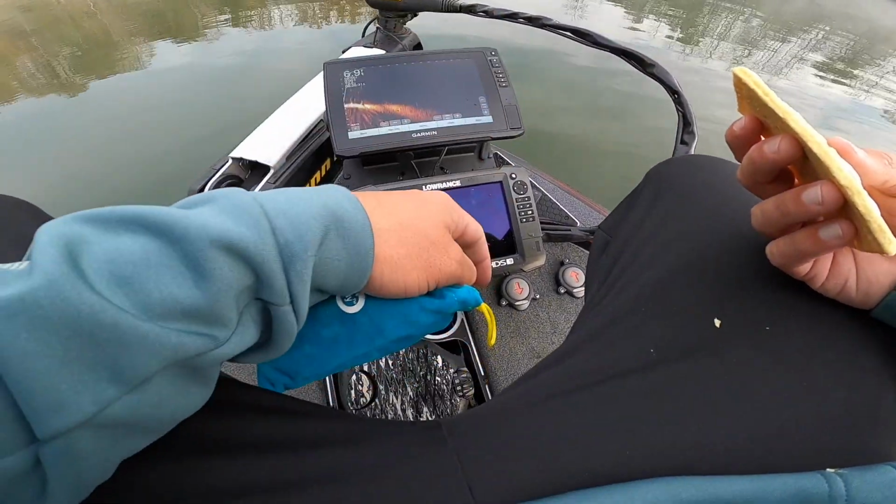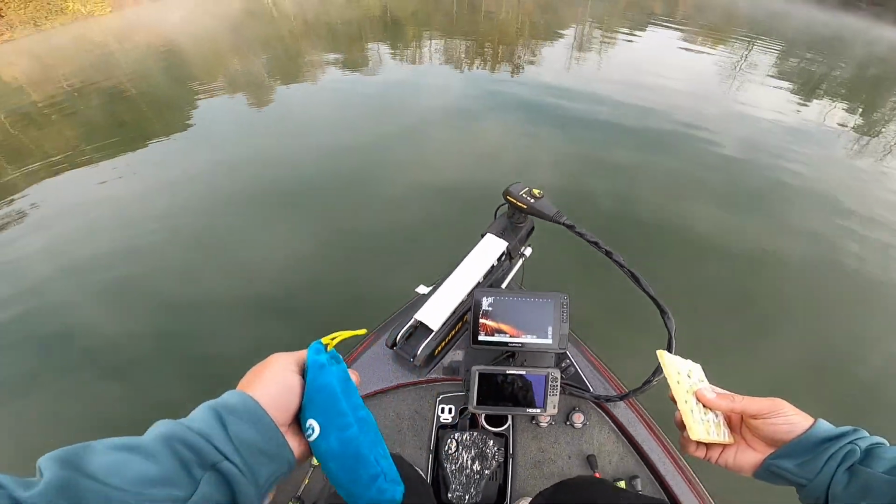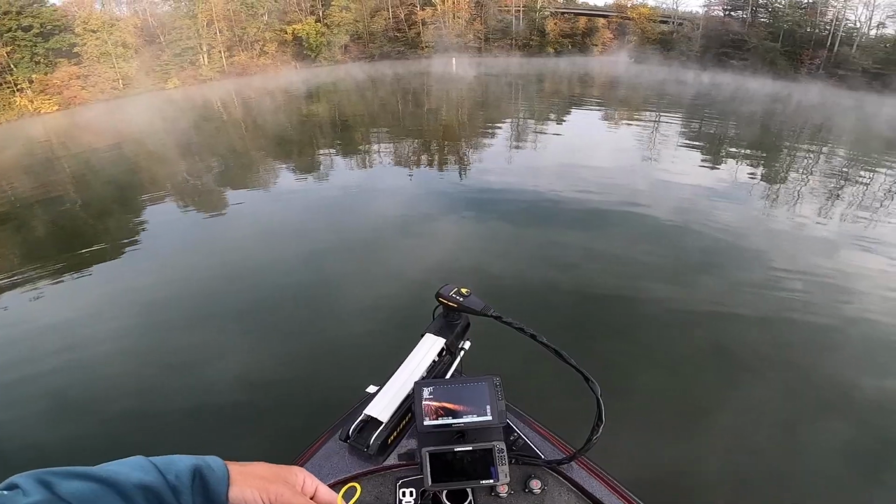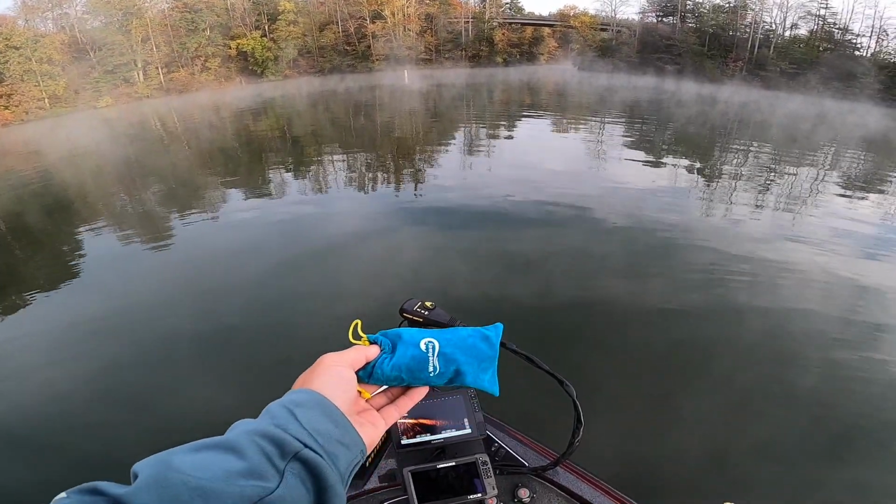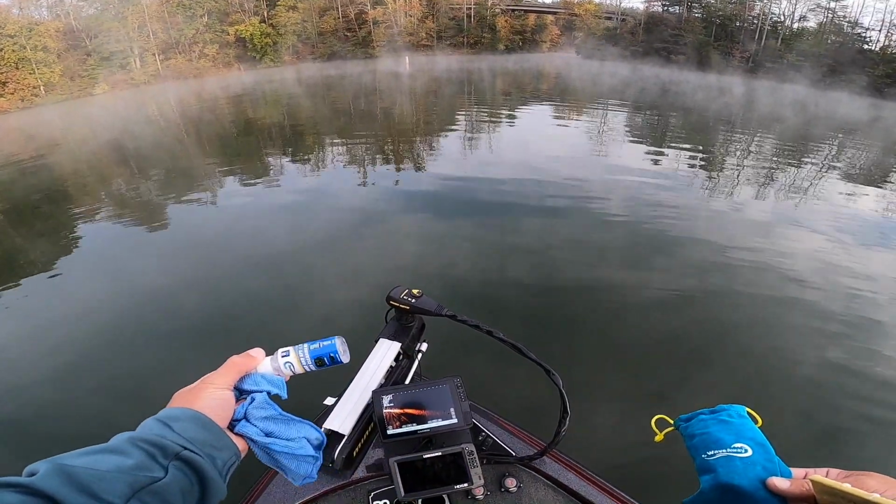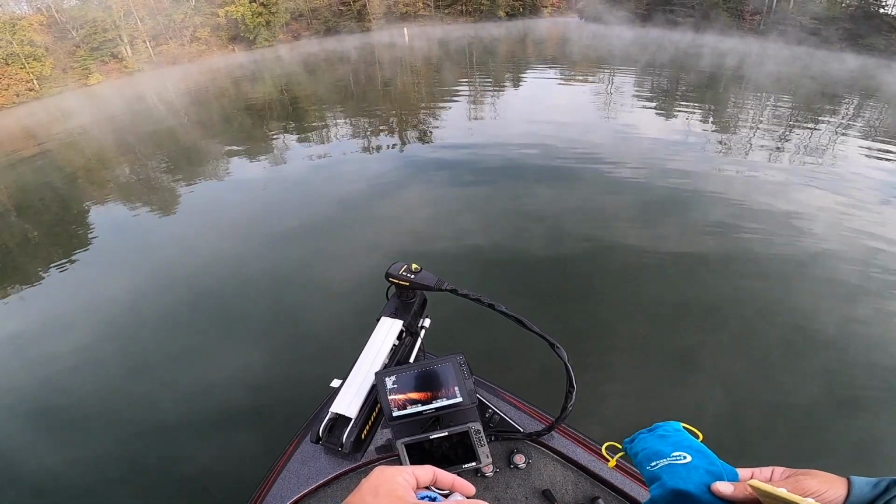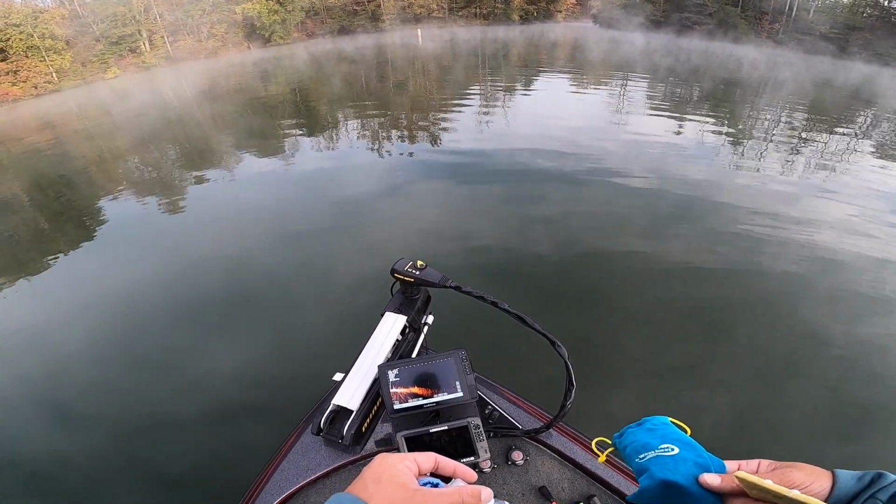There's actually a fish right there. But yeah, we're gonna start off fishing right here. I'm gonna see if I can't catch one or two right here. Why not? Might as well try it. We're gonna clean these graphs off with the wave away. All you do is just spray it on there, wipe it off, and then we're gonna be good to go. But I do see a fish literally sitting right there. So we'll see if we can catch these.